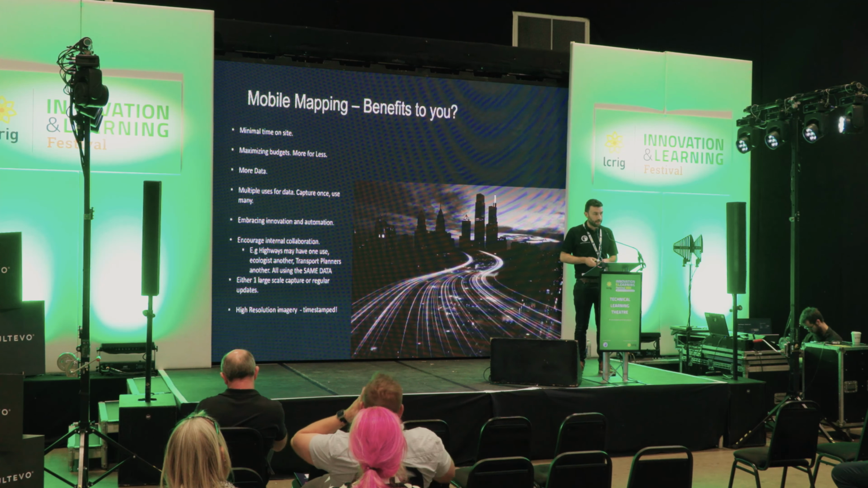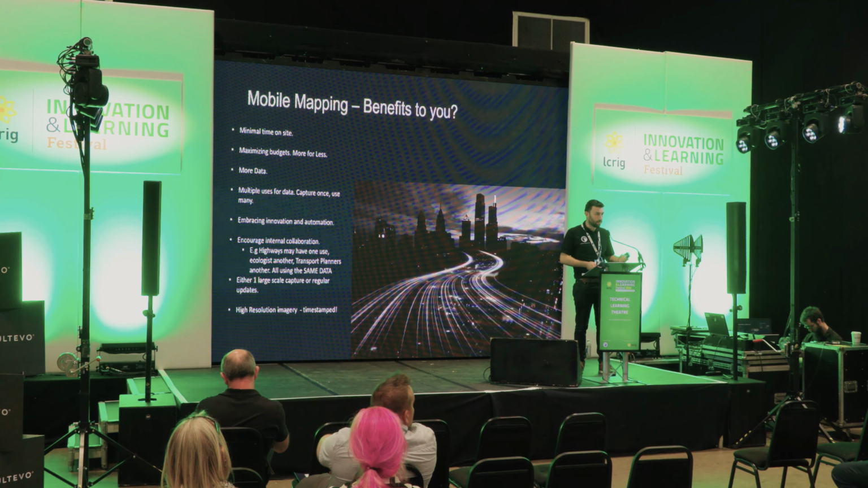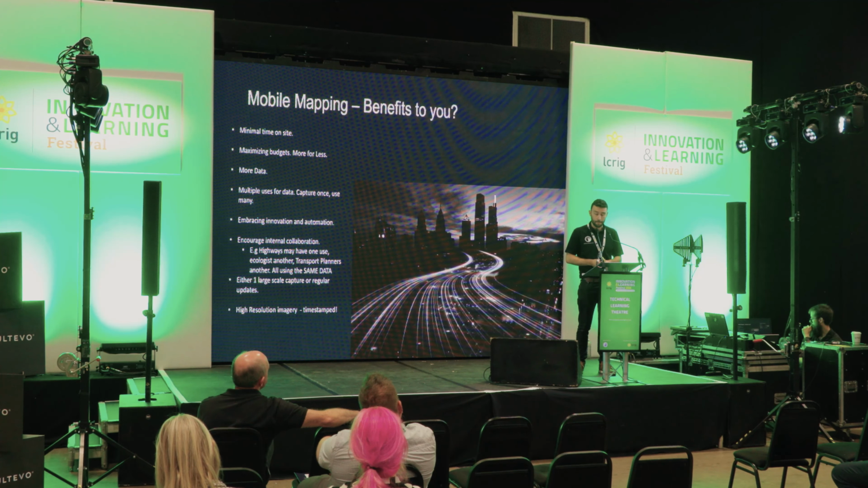Through that, embracing innovation. This is a really innovative technology. It's not just about LiDAR and imagery, it's also about adding more sensors to that, whether it's thermal or pollution sensors, which can all be loaded onto this vehicle to get more information. And hopefully it's going to encourage internal collaboration. You commission a survey at scale. We can capture an entire authority in a day or two, quite simply.